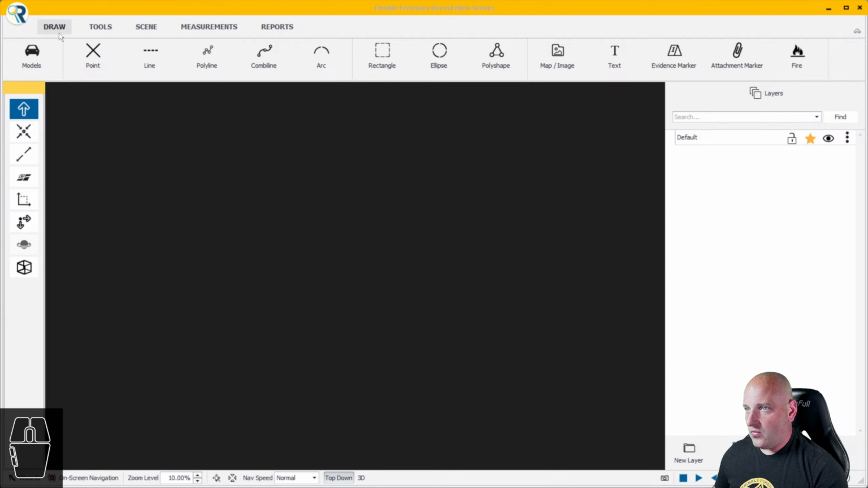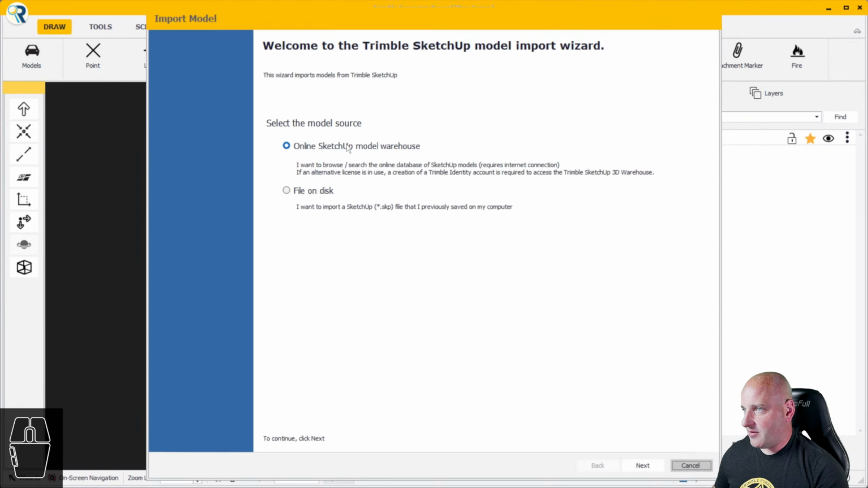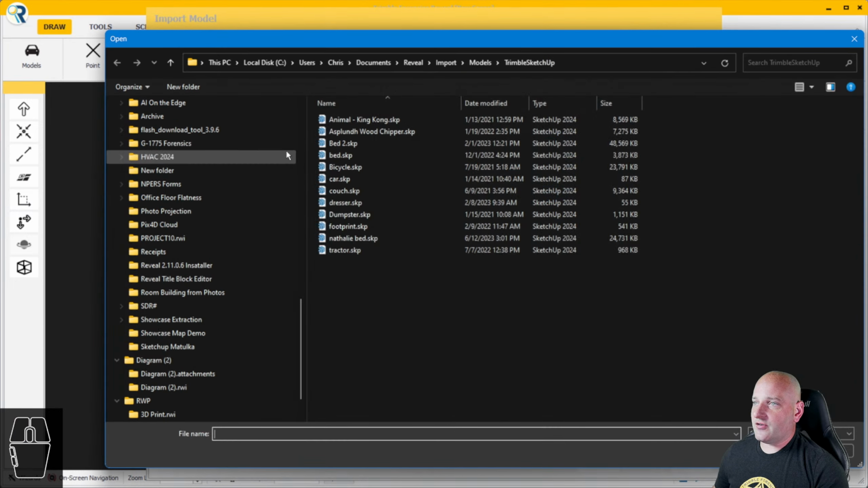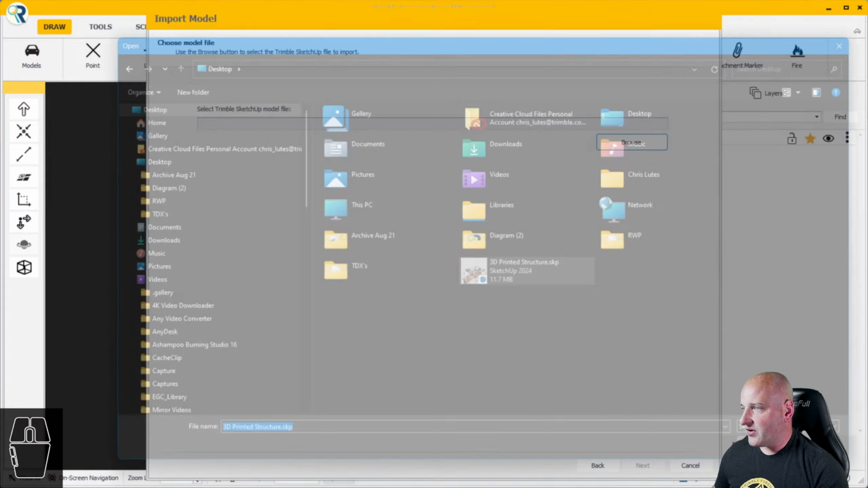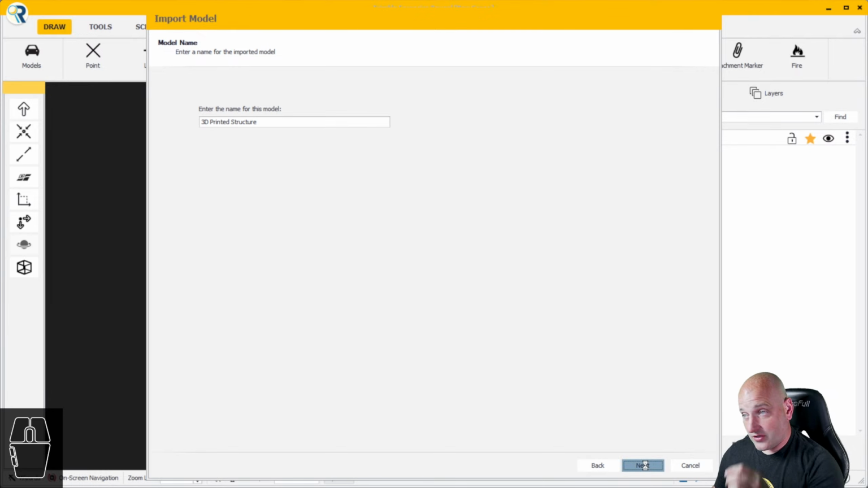So I'm going to go to Draw Models, and this is going to be a SketchUp model from a file on disk. I'm going to browse for it, go up to my desktop, and on my desktop, I've got my 3D printed structure.skp. Hit next. Yeah, the name is 3D printed structure. That sounds like a winner to me.